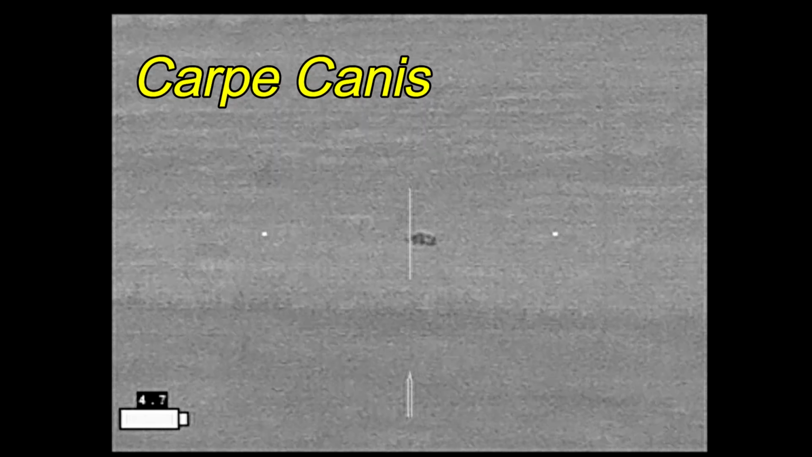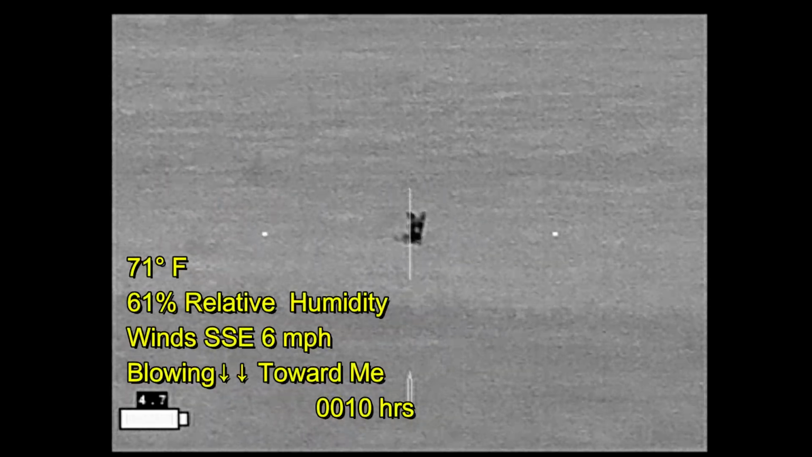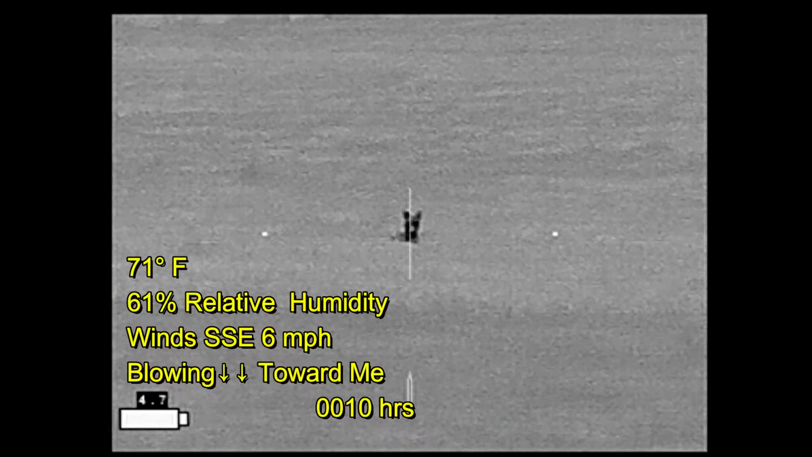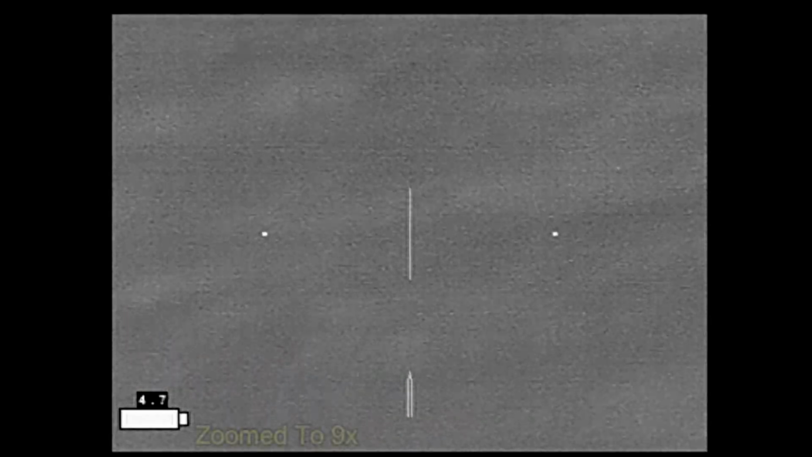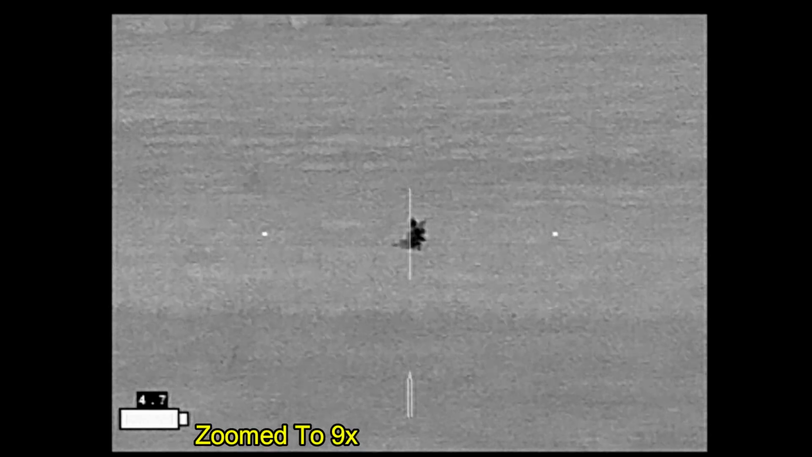In Carpe Canis, found this coyote bedded down on my next property. Here I'm whistling to get its attention. The wind is in my favor. It may or may not be able to see me, but it can certainly hear me. Here I'm getting steadied up in order to try to take a shot.